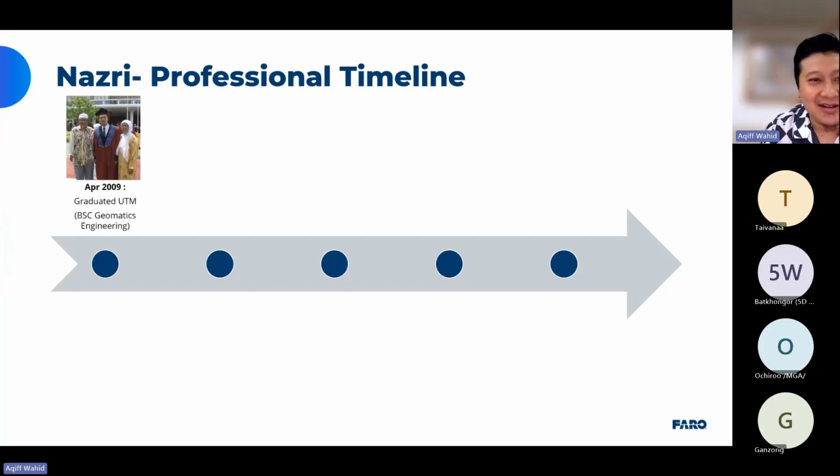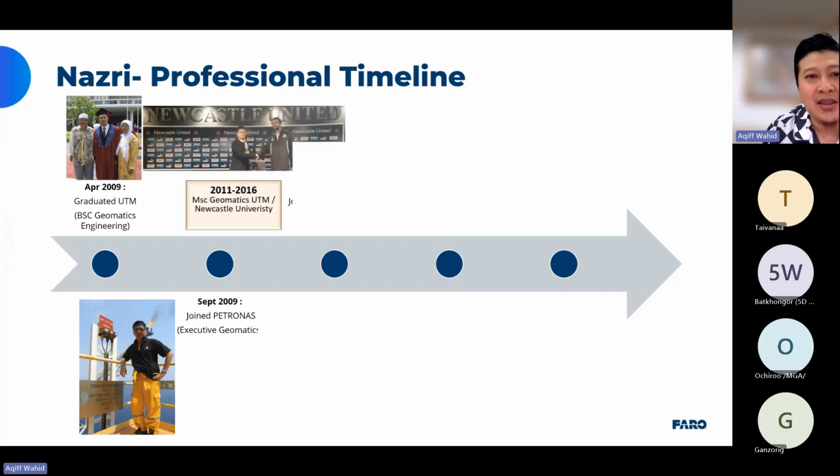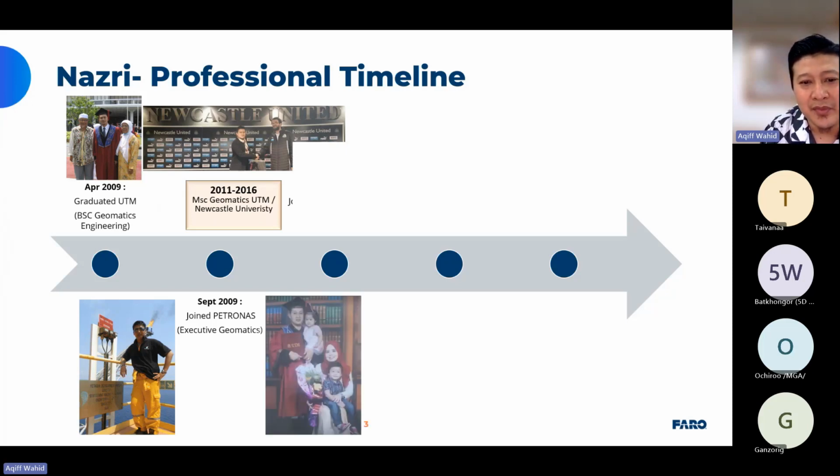I graduated back in 2009 from University Technology of Malaysia in Geomatics Engineering, in Geospatial and GNSS Technology. I joined Petronas, a Malaysian national oil and gas company, and my first job was executive of geomatics. Then I continued my master's in geomatics, in GNSS and monitoring application, at UTM in a joint venture with Newcastle University in the UK. I graduated in 2016.